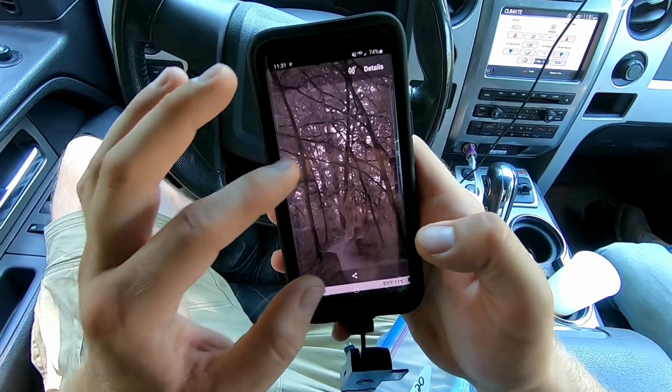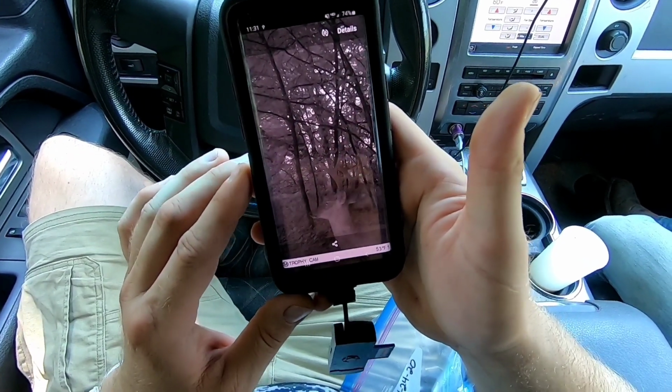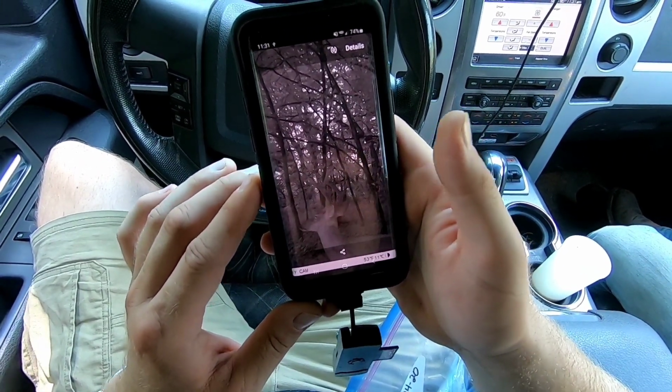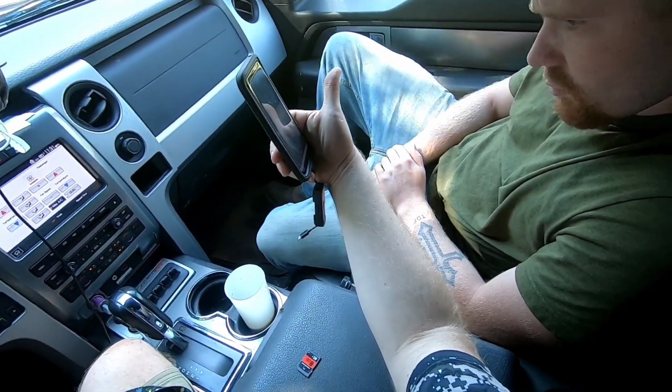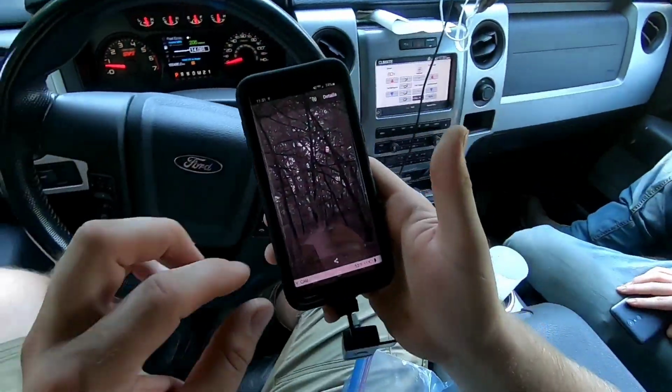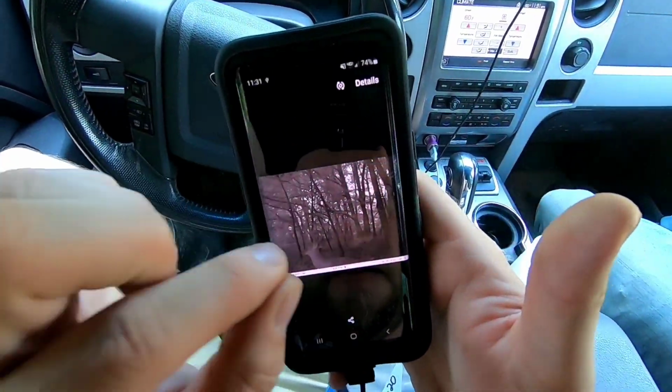Boy, that deer is tall. Look how tall that deer is. I mean, that thing is straight up in the air. Straight up. Oh, he's a weird one. Yeah, he is a weird one. Next year he'll be really nice.